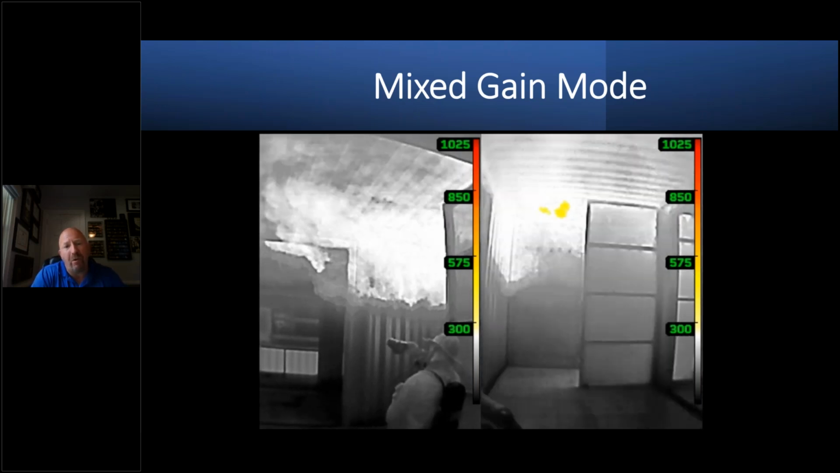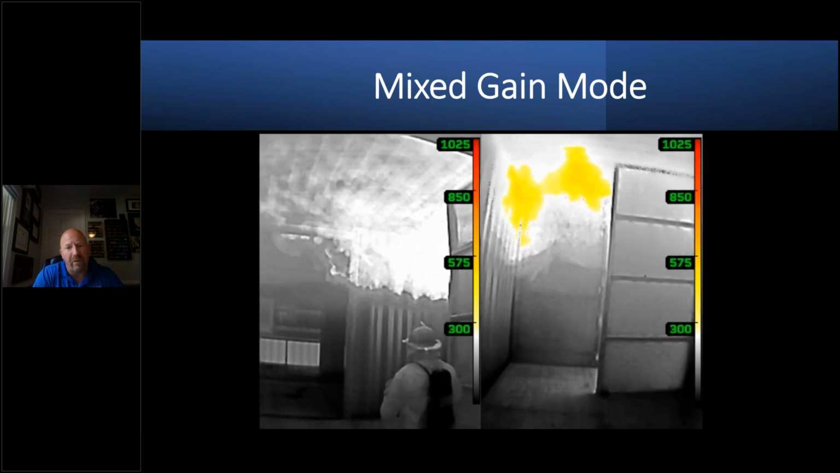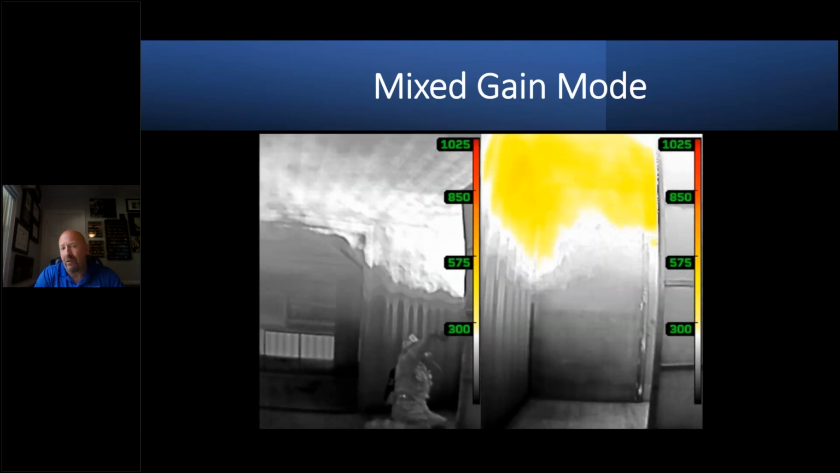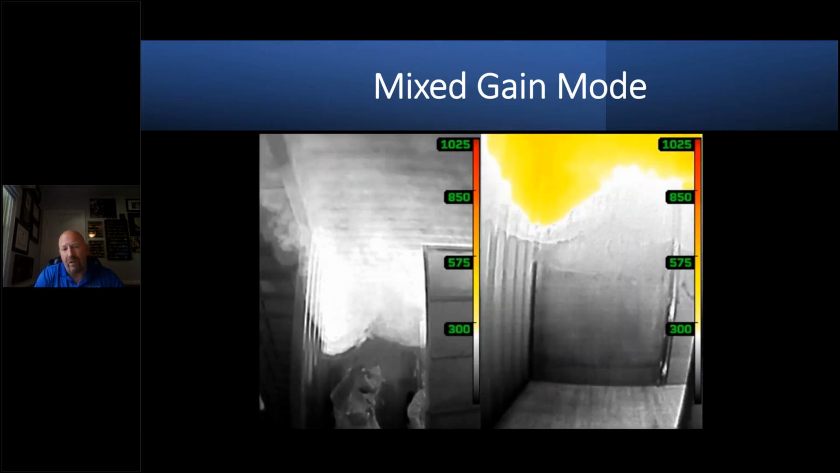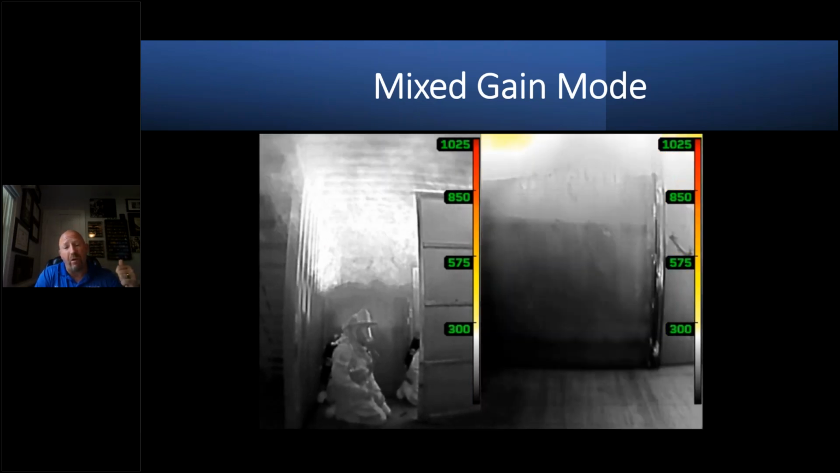Look how clear the convection currents are. Before the Seek came on the market, I always said the Bullard had the best convection currents on the market. They were easy to identify. Now Bullard and Seek have the easiest to identify convection currents, bar none, because that convection gives you direction, tells you the severity of the fire, but tells you where it's coming from and where it's going.